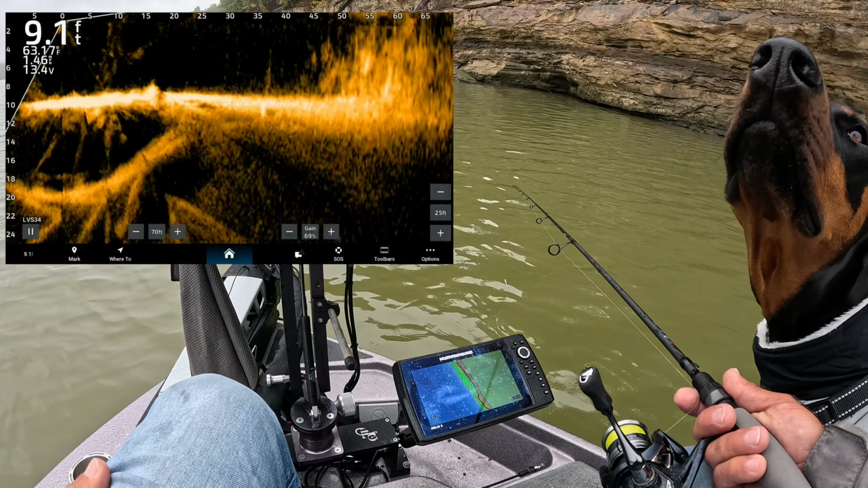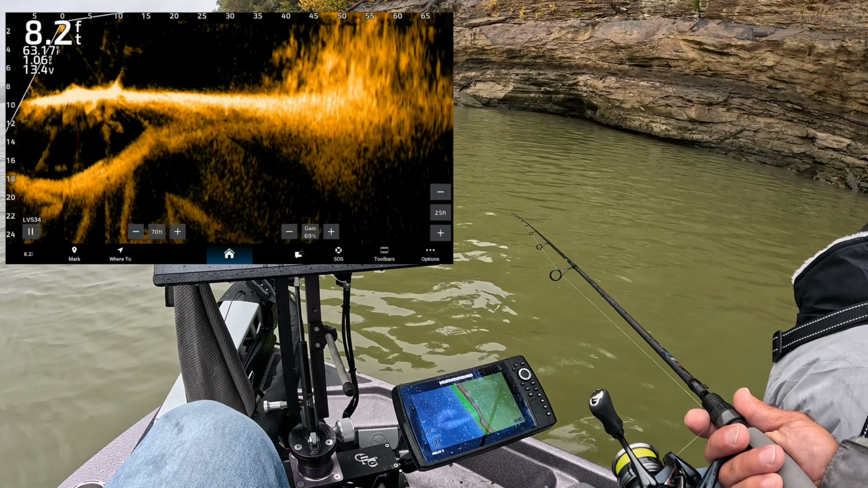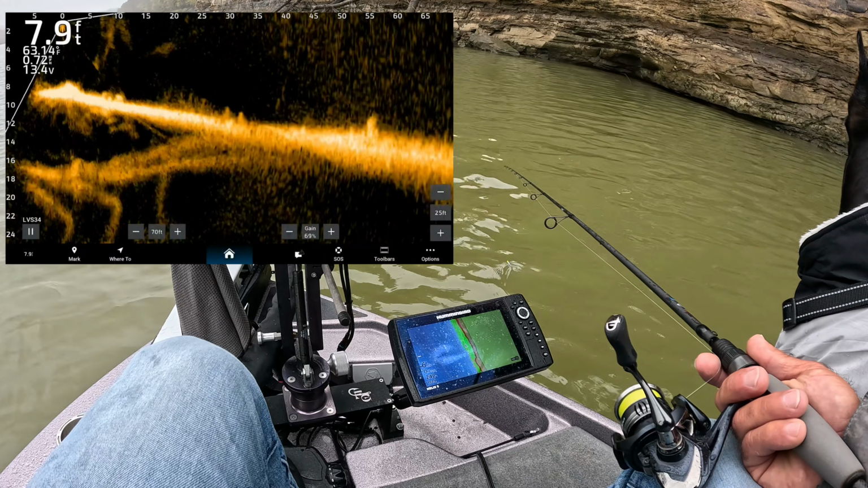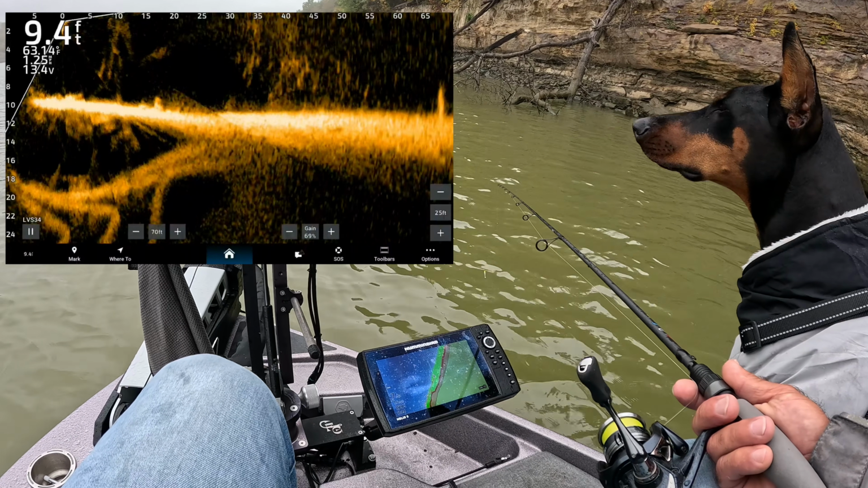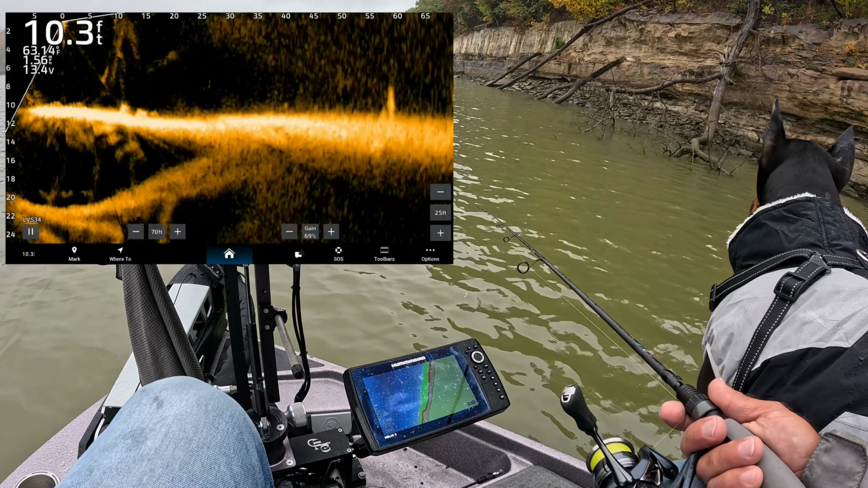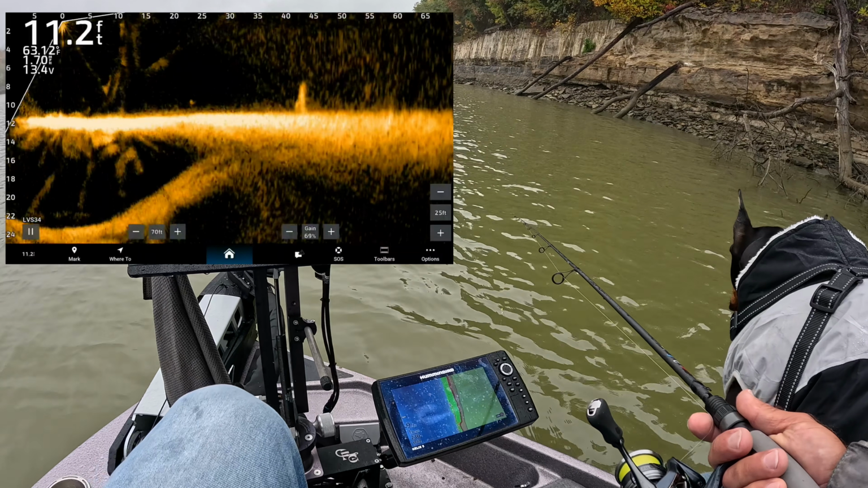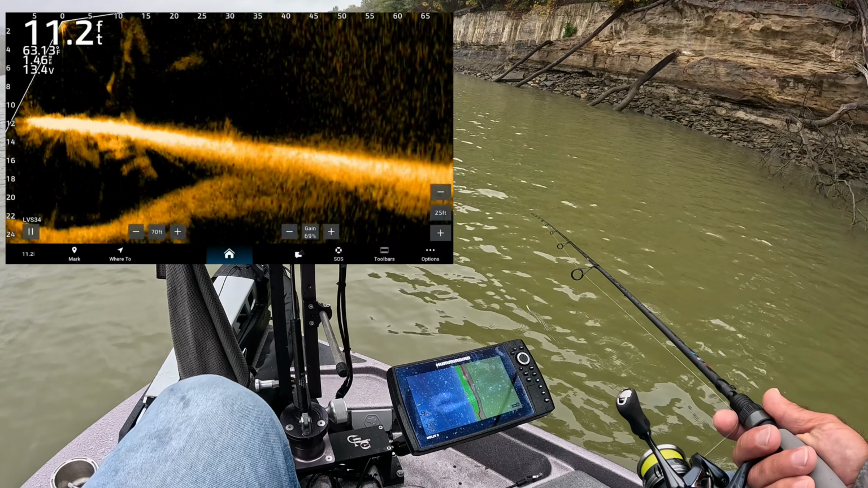We're picking up this treetop right now. We just had a boat pull off of it not even 5 minutes ago. I'm not going to fool with it. I know the treetop's there. I'm looking for something that I can't see. Most of my fishing is going to be offshore fishing to stump, rock pile, stake bed, some sunken log jam.